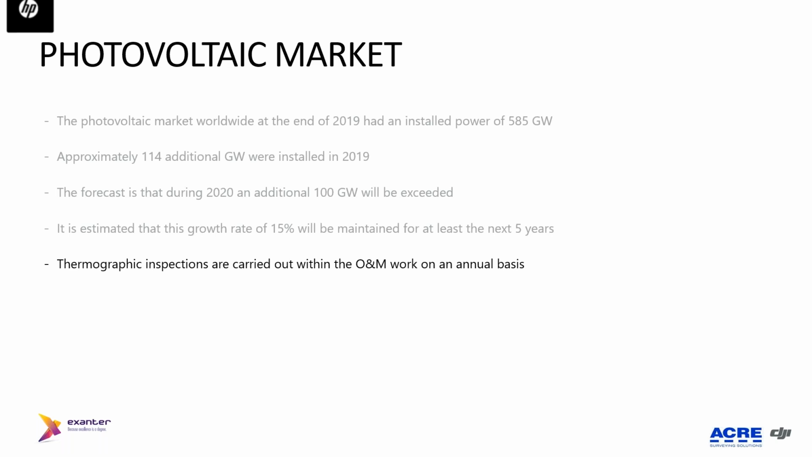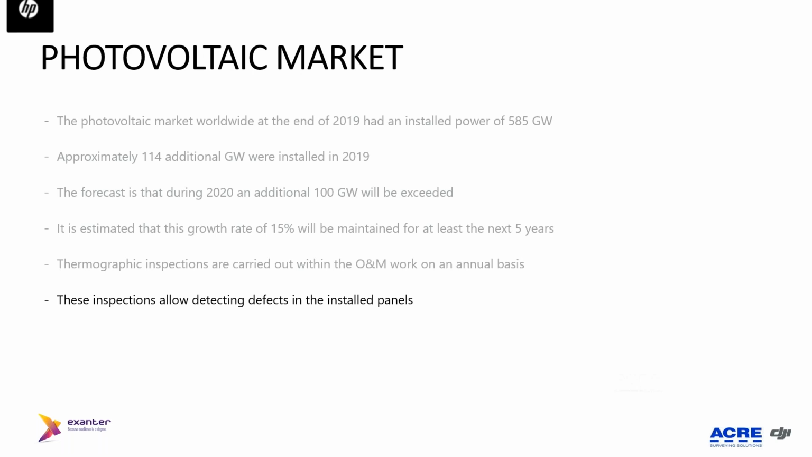So if one module is failing, you are directly losing this production. So this inspection allows you to detect which are the defects in the installed panels and which is the action that the owner or the operator of the plant has to follow.